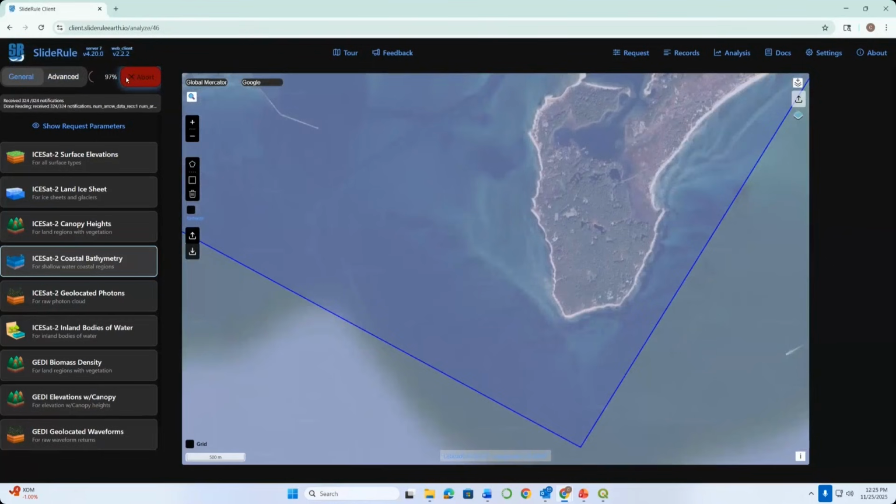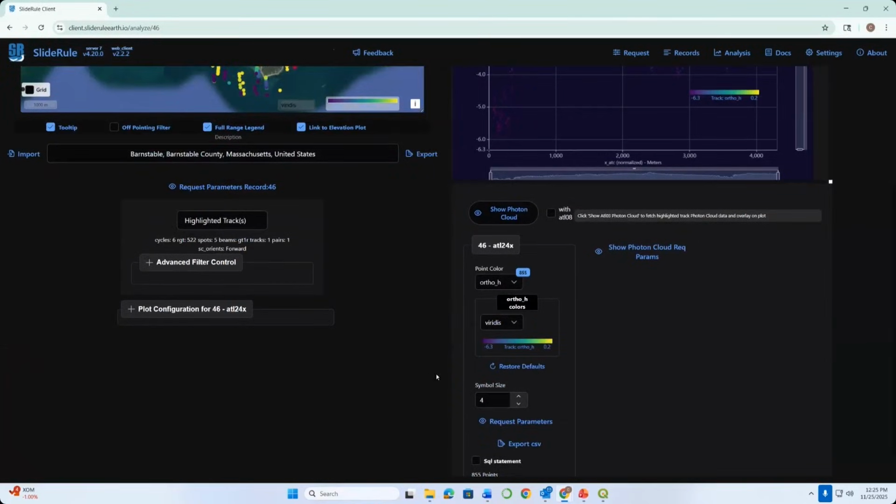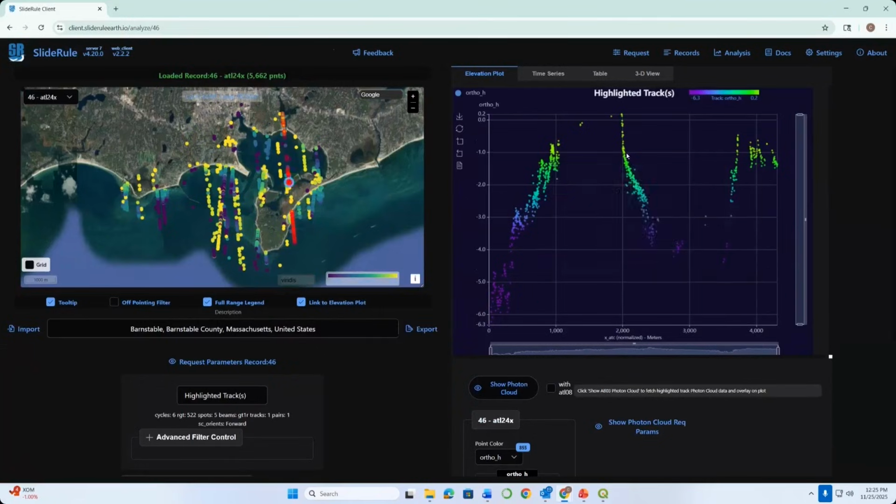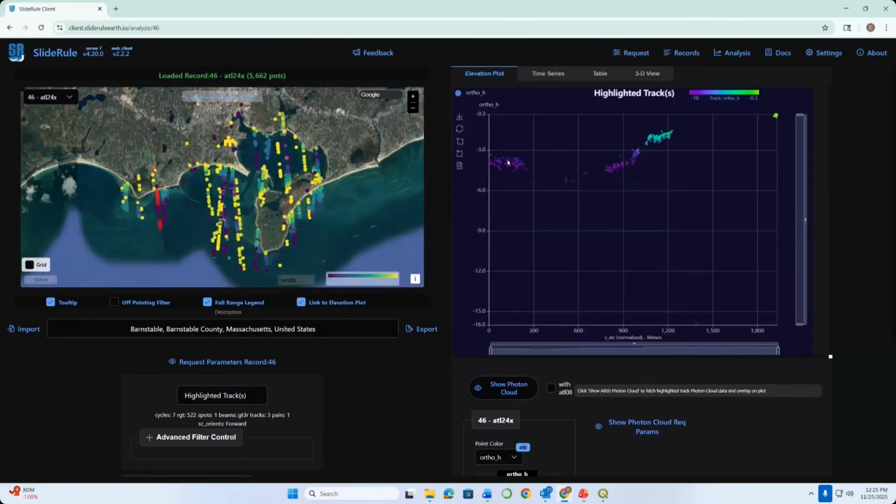It's going to go through and process. Again, it's finding all the tracks of ICESat-2 bathymetry. In this case, if you spend some time investigating these different track lines, basically what you'll see is it's not as amazing as when we were just looking at Turks and Caicos, but we do seem to have some pretty good bathymetry going through the harbor. And so I can just try a couple different track lines. And so it looks like we've got some good bathymetry. This is all great.